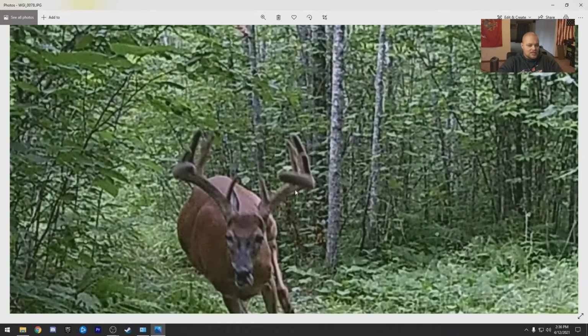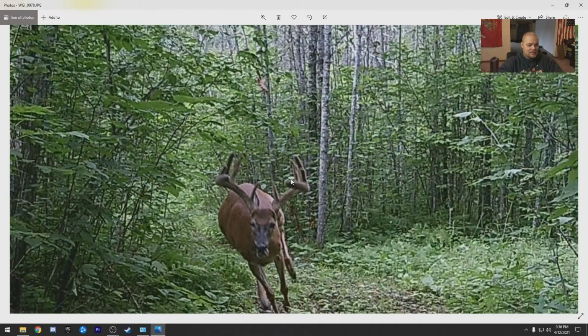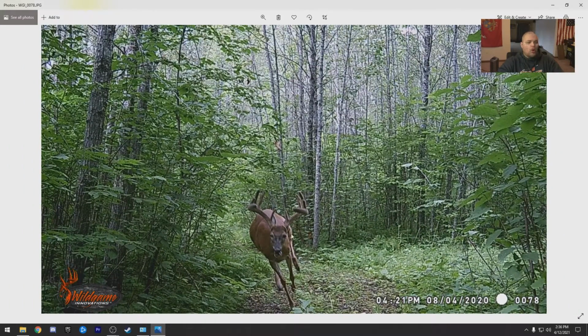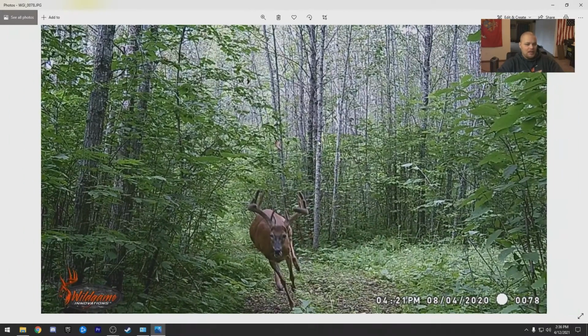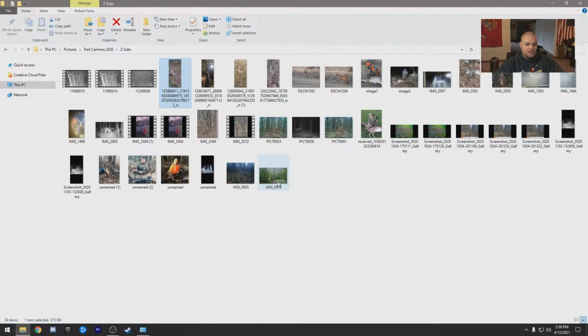Look how wide that deer. Oh, that is a big buck. Jesus. And I think that's the last one. What a deer to end on though. Still in velvet, so he looks a lot massier than he is, but man, what a deer. And I believe that was it.